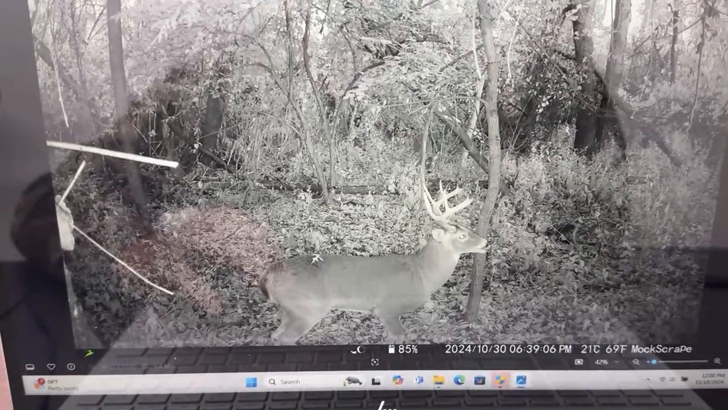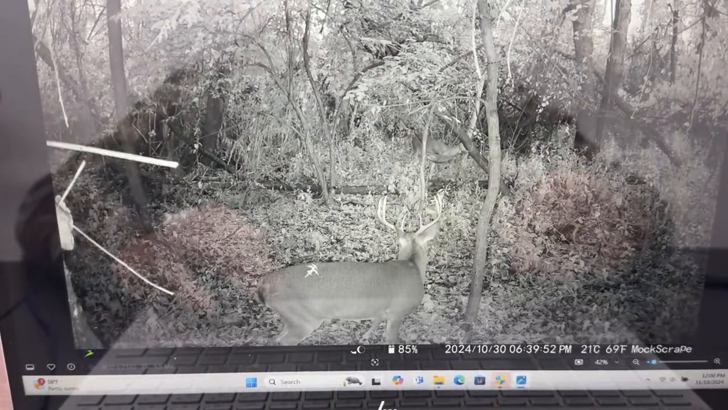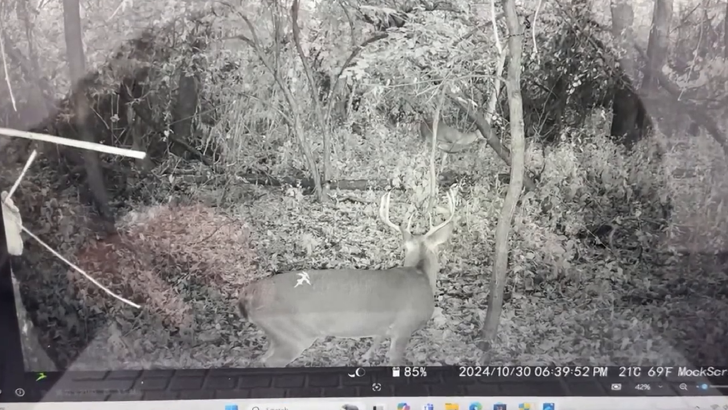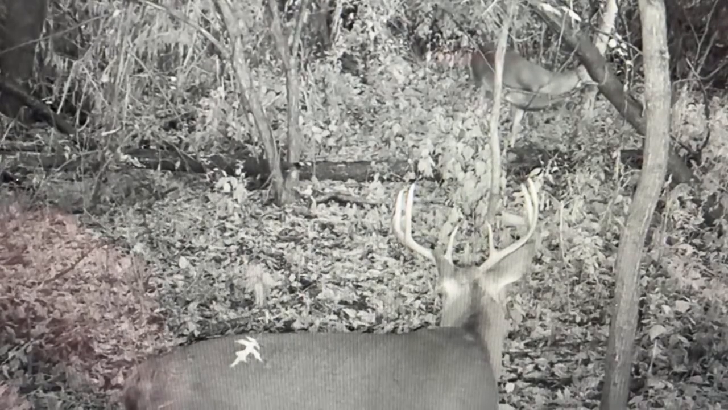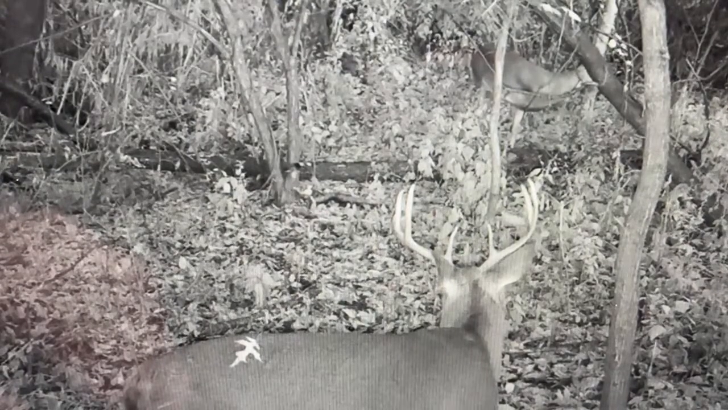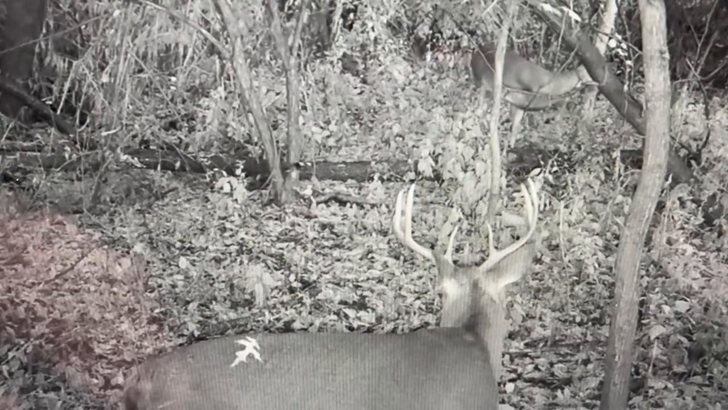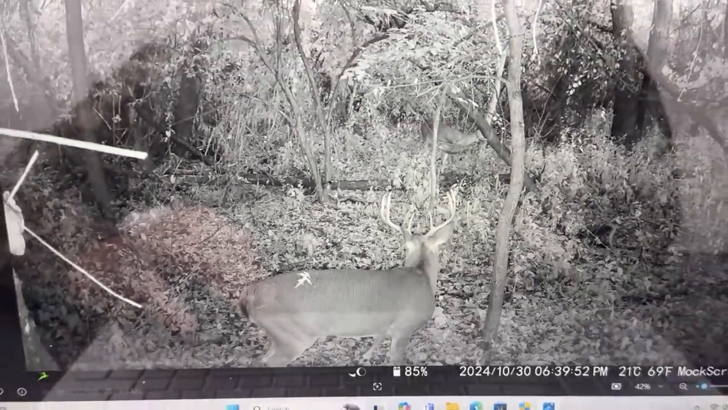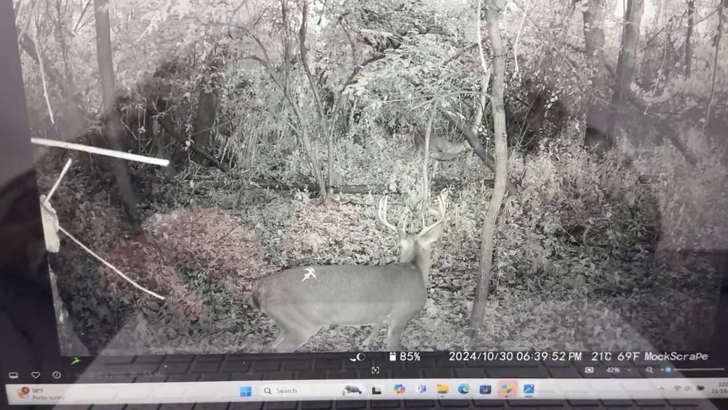I'm going to keep this like that so you can see the time and everything. So that's a very nice buck. There's the back view of him. See, the brow tines are very nice. That looks like around a 120 class deer right now. So another year he will be a shooter. I would have probably shot him this year in PA. My standards in PA are a little bit less than Ohio, but that's a very nice buck.